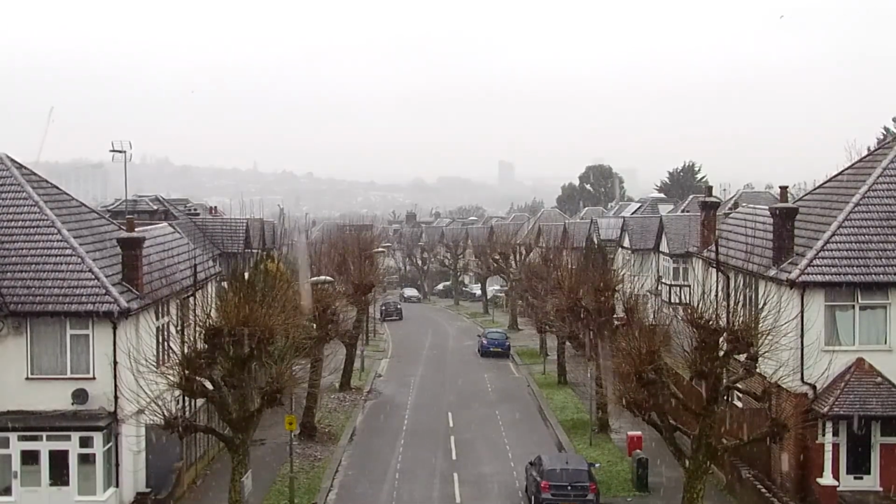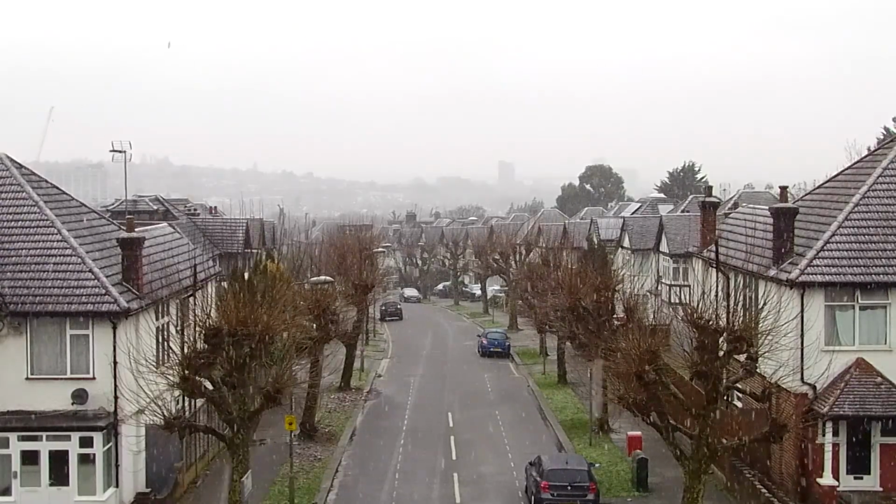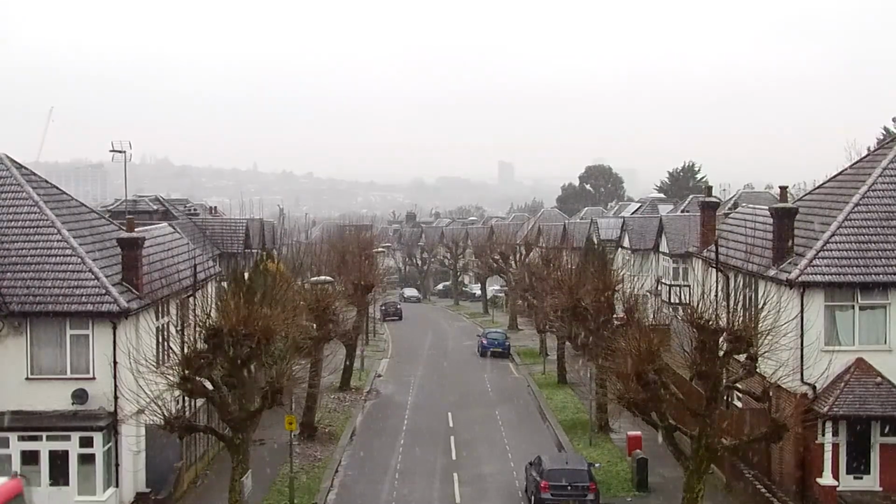Looks like the snow is fading out. It was sleeting all morning, and it's turning back into sleet again, I think, maybe, here in London.